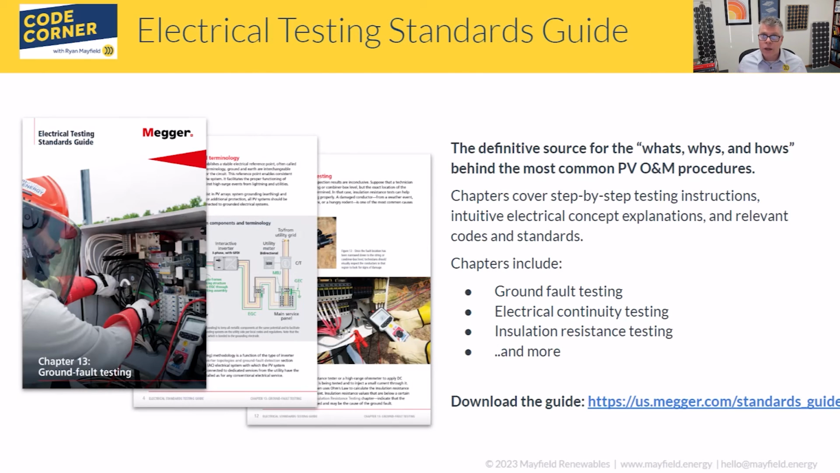So a lot of this was put together as part of the electrical testing standards guide that we at Mayfield are working on with Megger. If this is of interest to you, I highly recommend that you take a look at the guide as it's available. We get into things like ground fault testing, electrical continuity testing, insulation resistance testing, and how those tests are applicable to our PV systems, and how they are governed under IEC rules and NFPA 70B rules.